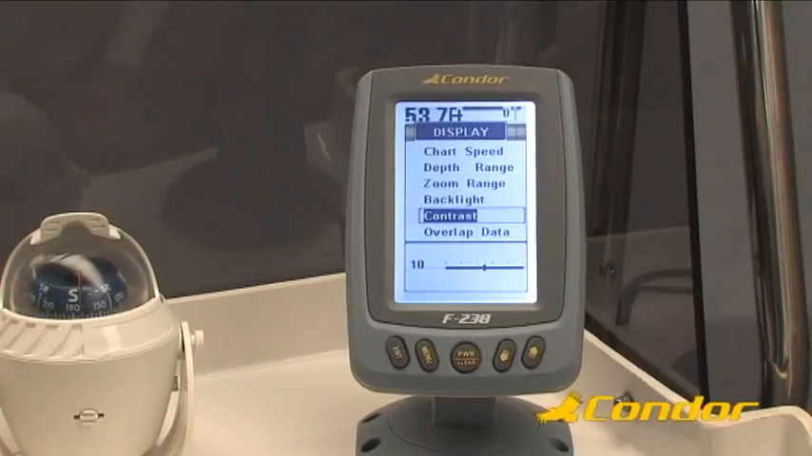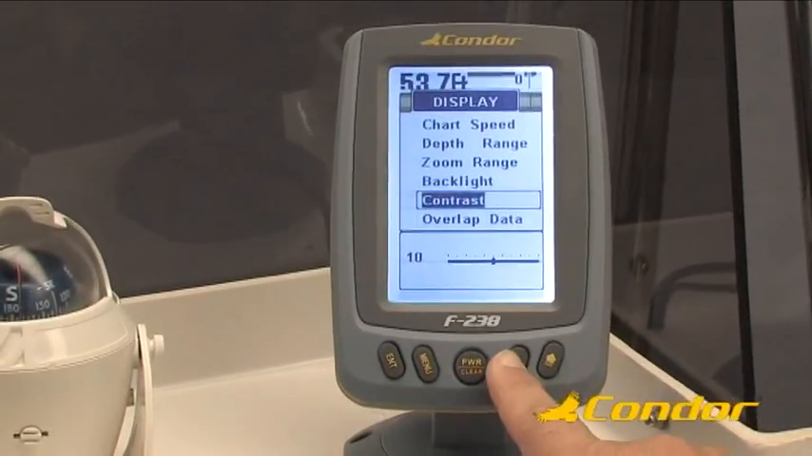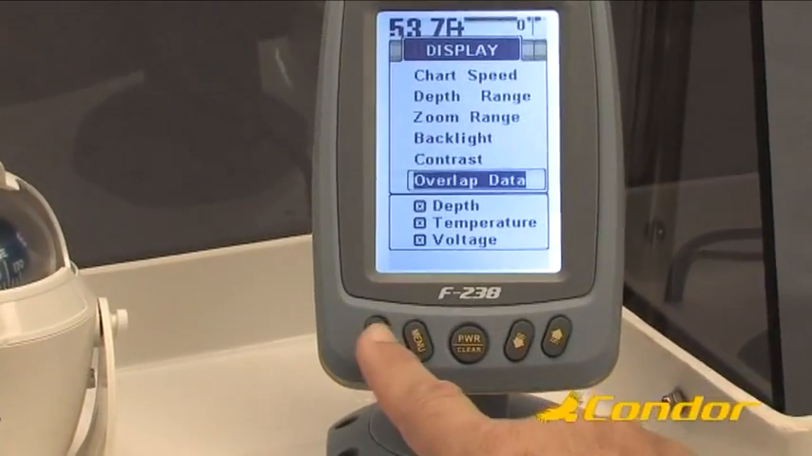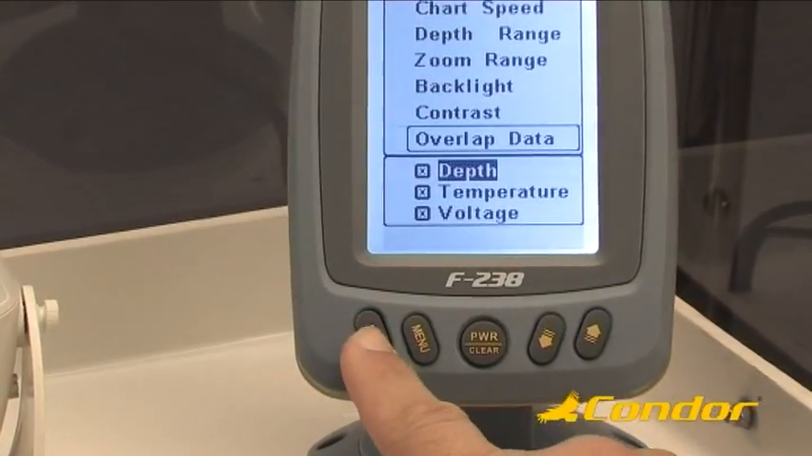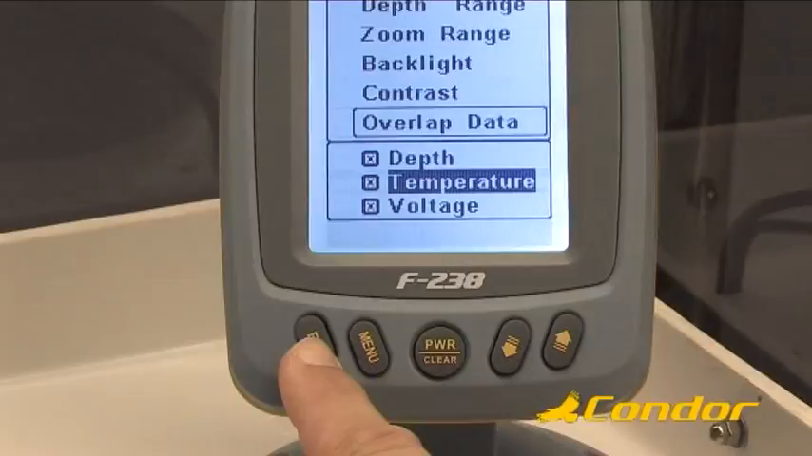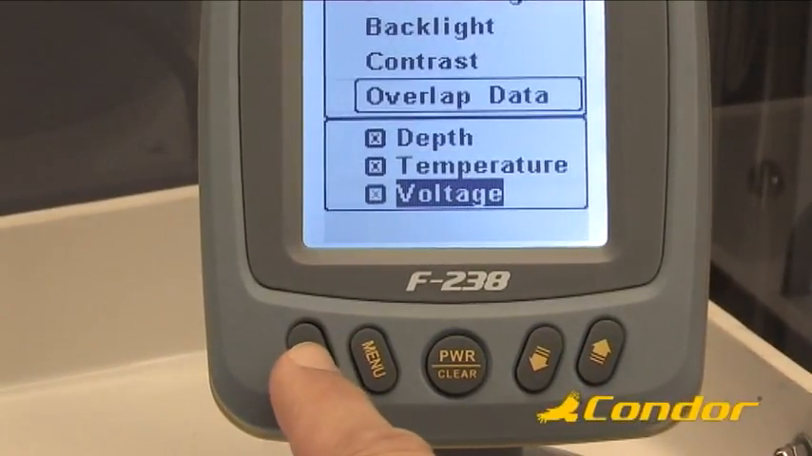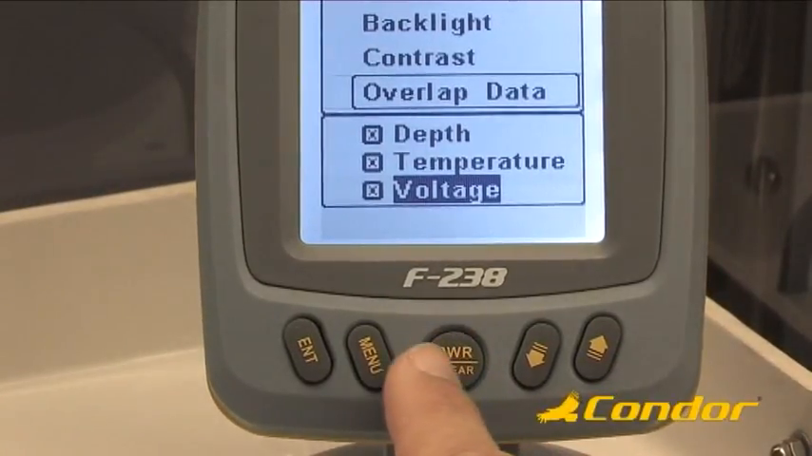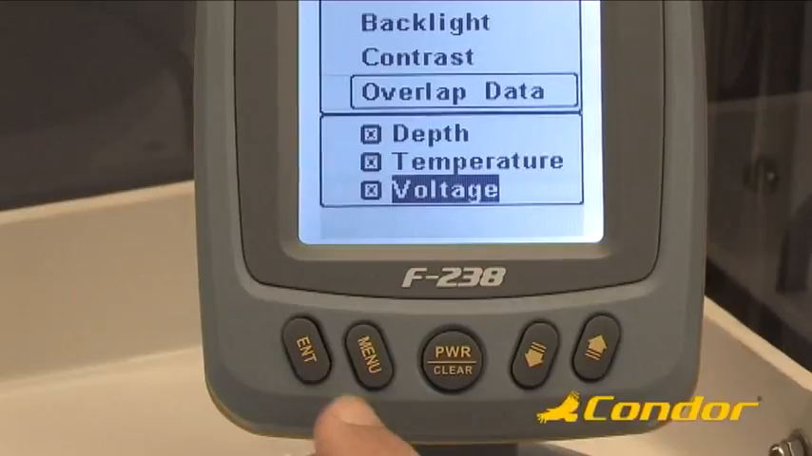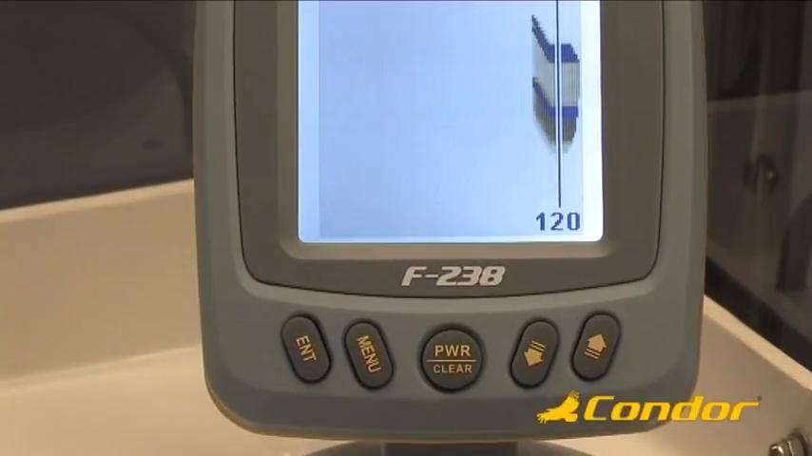If you want to select the data to be shown on the screen, in the Display menu, highlight Overlap Data and press Enter. Then press Enter to enable or disable each data, and the up or down key to select depth, temperature, or voltage. And use the Enter key to enable or disable the relative data. Finally, press Clear 2 times to erase the menu from the screen.